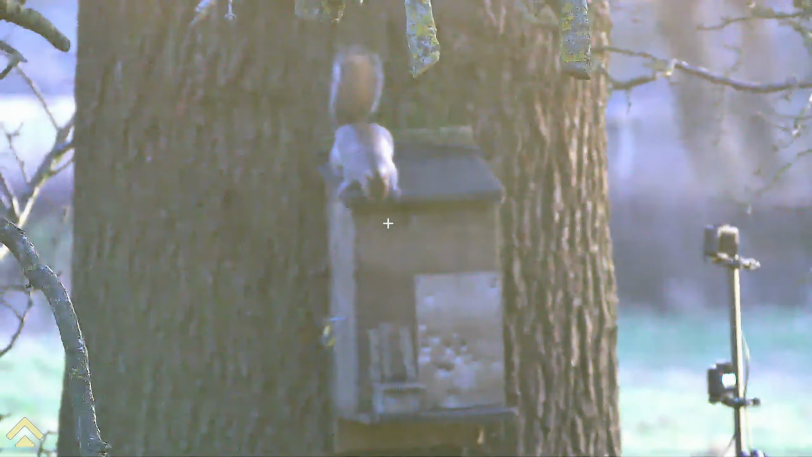Now bearing in mind, this was the first grey of the morning, it was very, very wary about going down to the feeder. No idea why. It's not as if there were dead greys underneath, so that couldn't be the excuse. But as you can see, it's very, very fidgety.